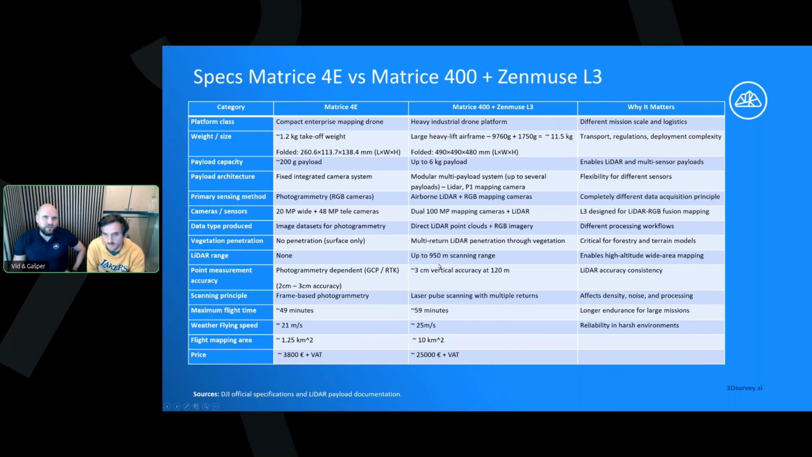So with the 400 drone, it used higher elevation and higher collection speed, and this way we got to 10 square kilometers. So that's 3 by 3 kilometers.